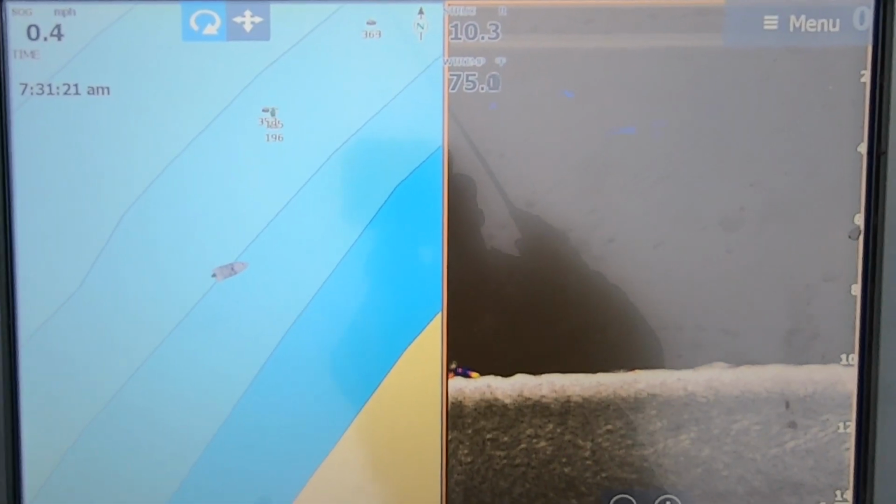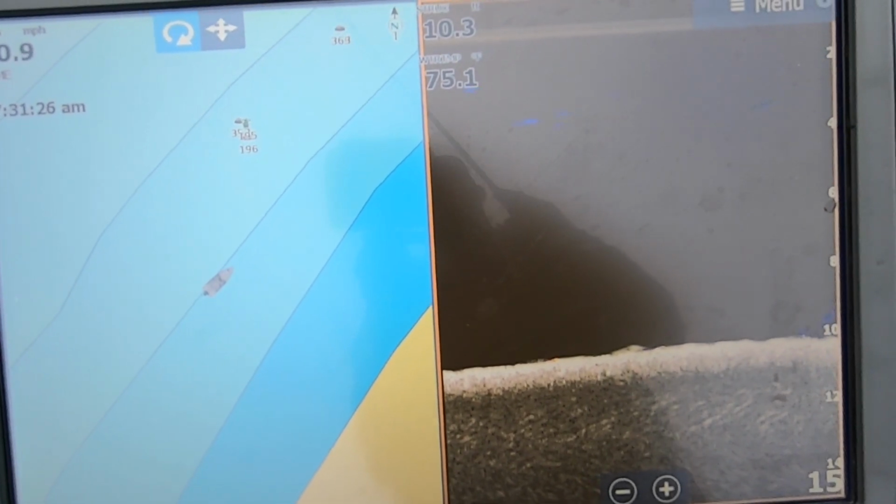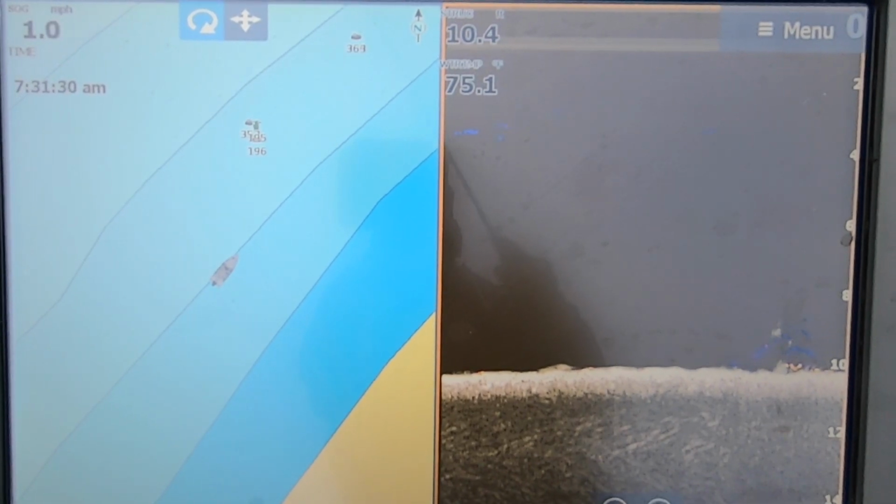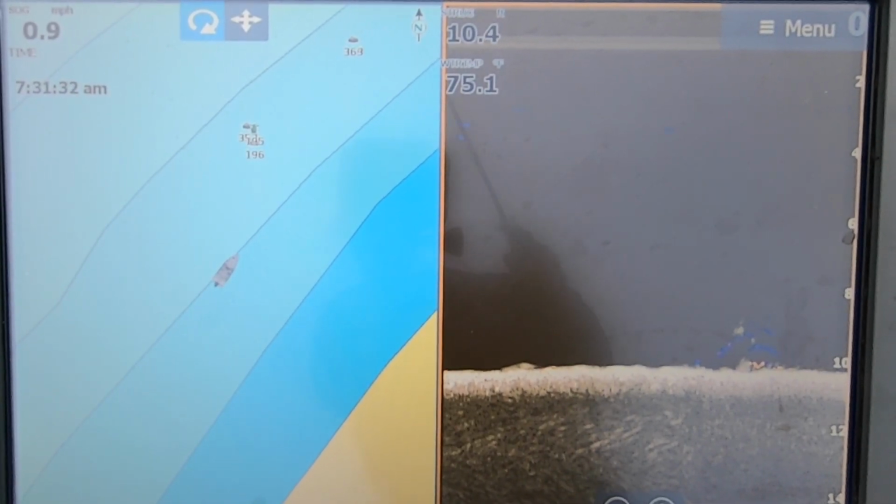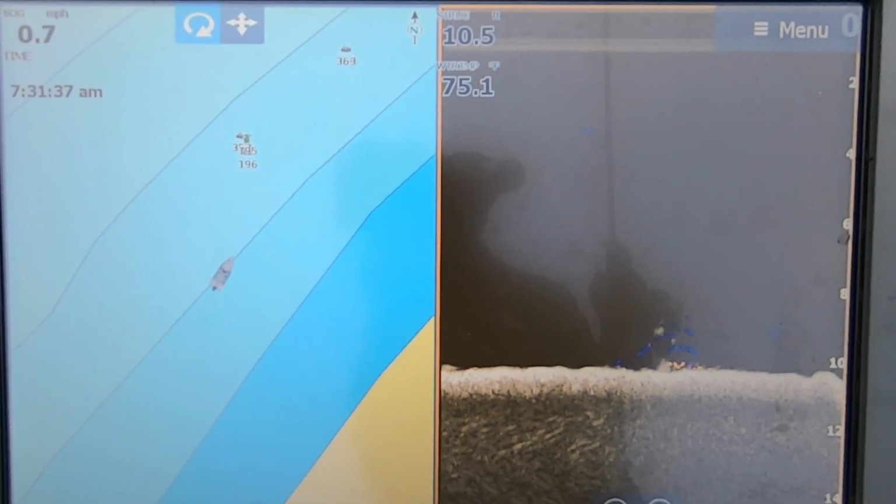Okay. All right, so here's the second spot. Now this one is a lot smaller than the first one. So this is more of like a piece of structure versus an area, okay? So you can see right now I'm in 10. The structure is out there in about 15, 16.